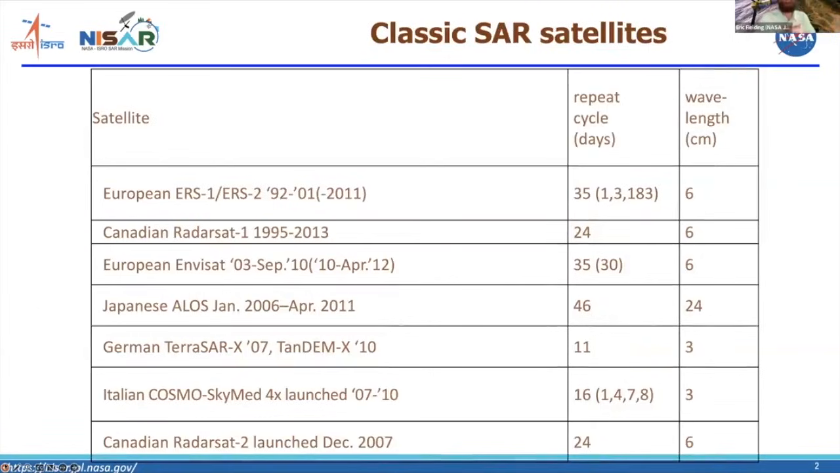So the first satellites that people used extensively for interferometry are the ERS-1 and ERS-2 satellites. ERS-1 was launched in 1992, and ERS-2 was launched in 1995.